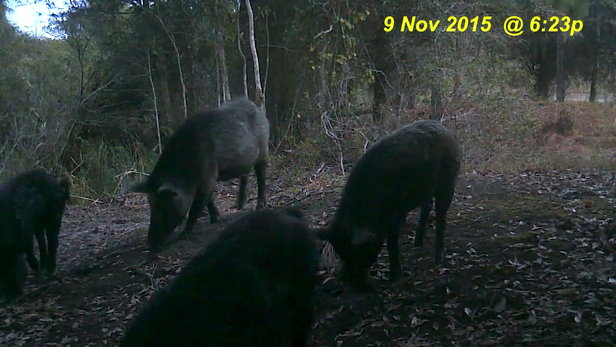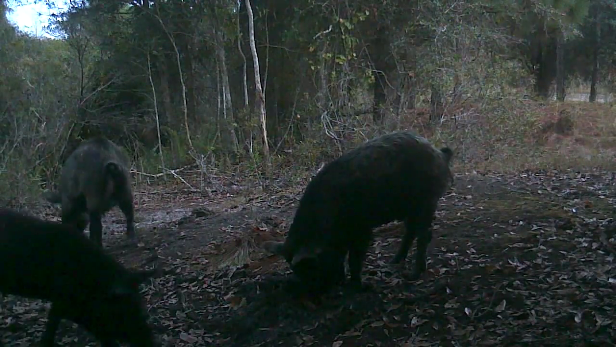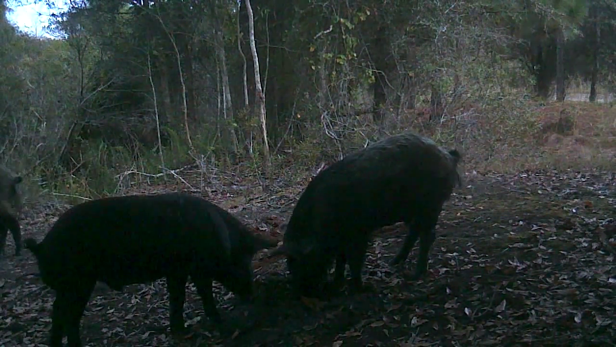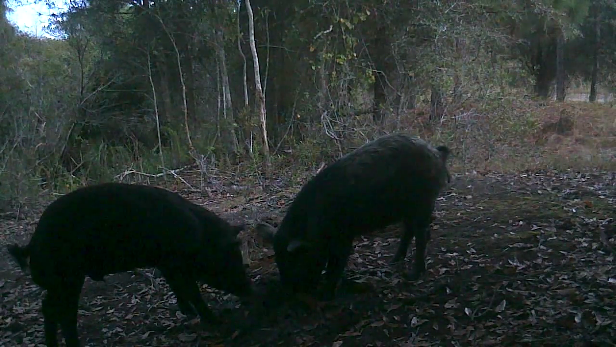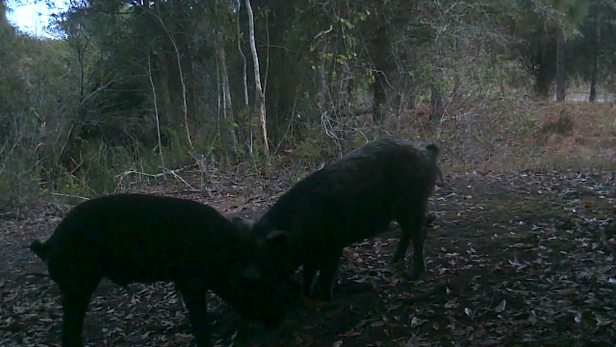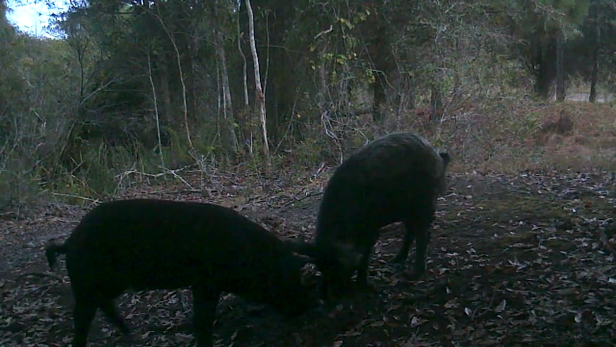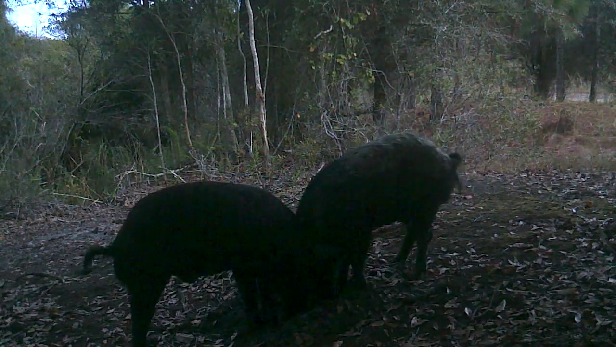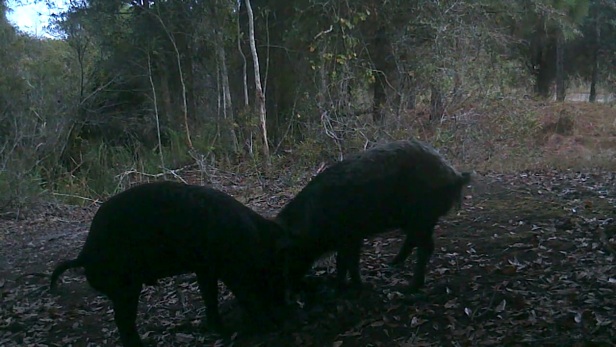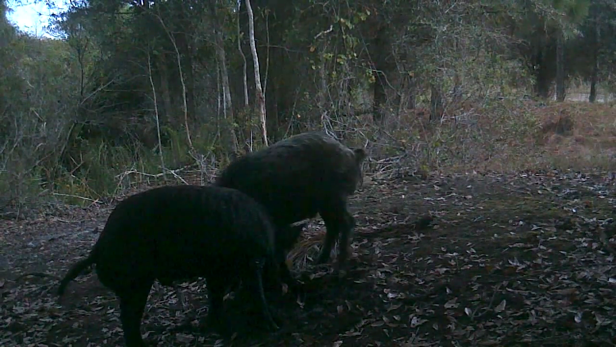Now here we got 4 wild pigs in there. See the sow. Little boar, another sow there. You see how they're rooting around with their noses. They may have heard or smelled bugs or something in the ground.